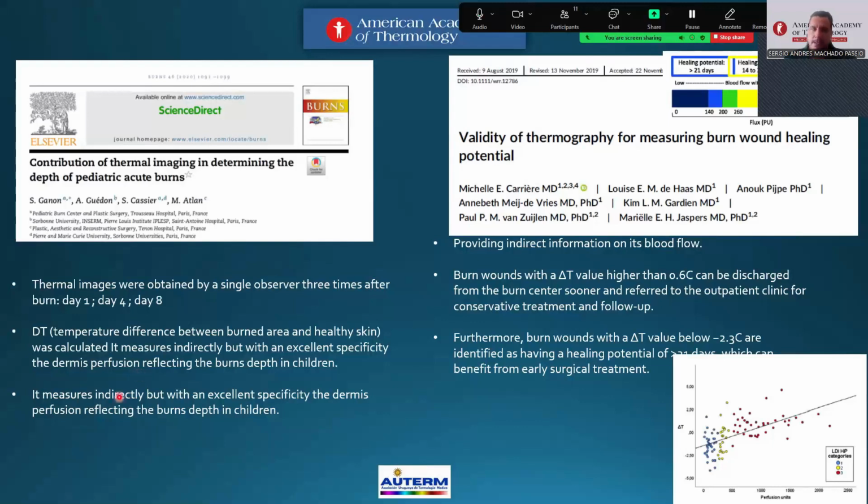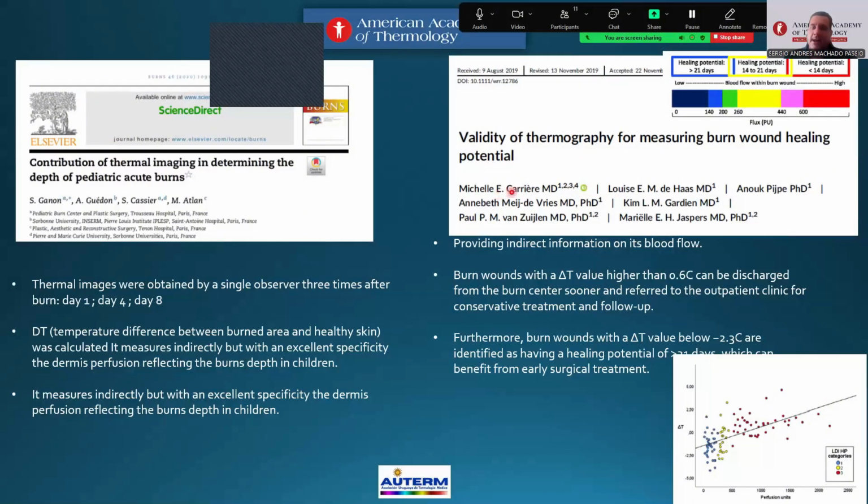Follow-up. Because thermography measurements are indirect but have excellent specificity for dermis perfusion, reflecting burn depth in children. It's amazing. Look at that. Carrière, in the last 20 years, has 3 or 4 papers about the validity of thermography. And the rest of the world, if they approve it, use it by